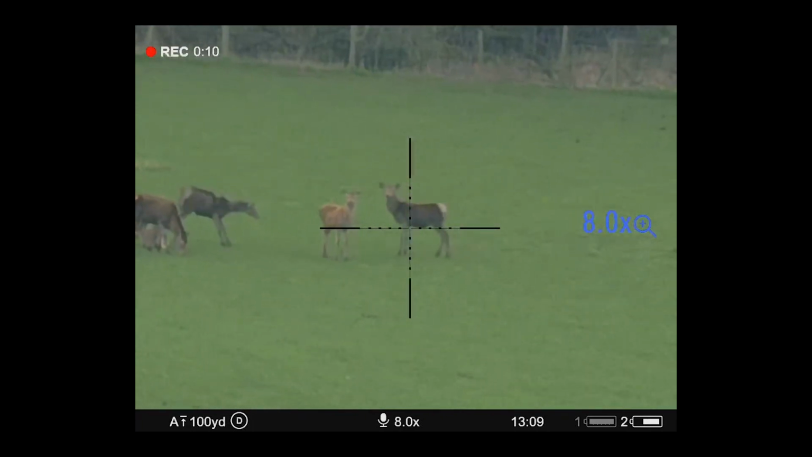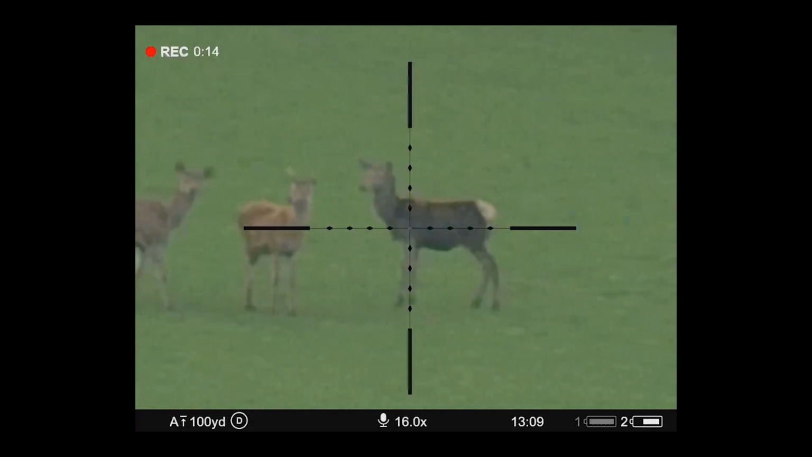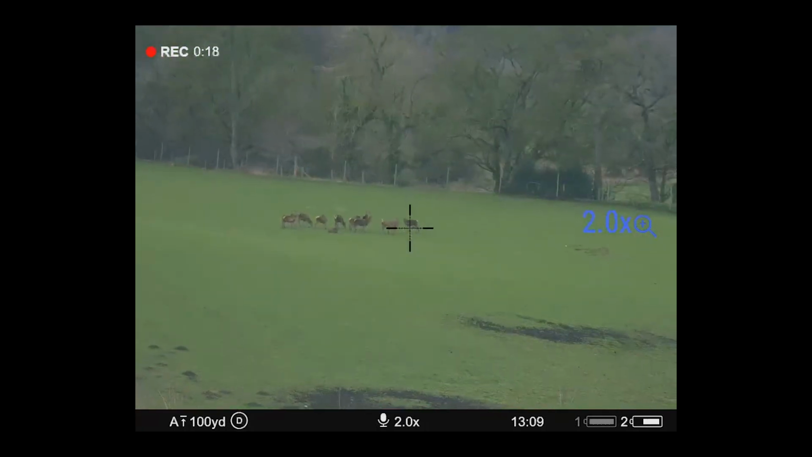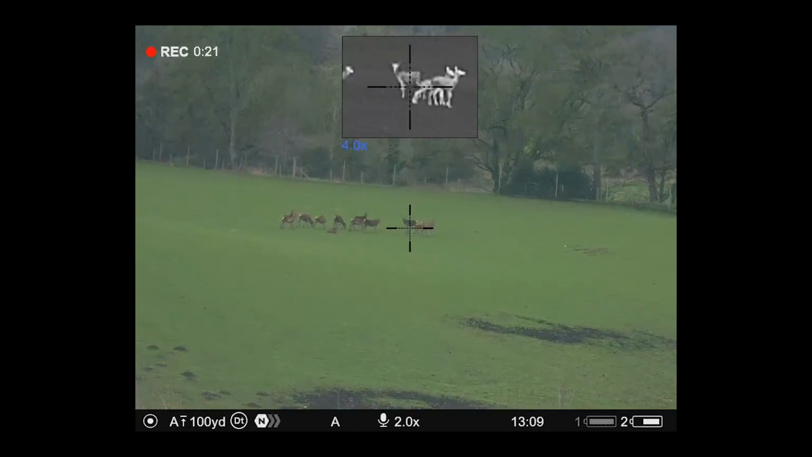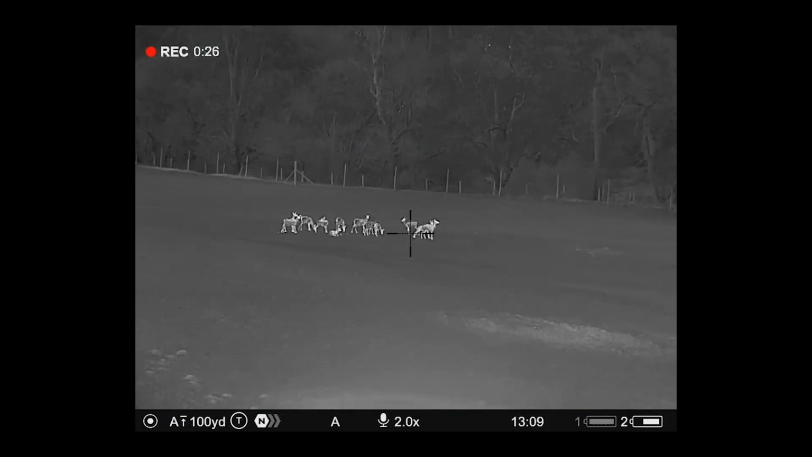Should you see that golden daytime Charlie, you can deal with him, or you could just deal with the thermal as well. It's good to have the ability to flick between identification in day and night. You know what I mean, especially if you shoot around a lot of urban areas. It's like possibly seeing a cat sitting through a hedge or anything like that. You can identify really well. So yeah, cracking scope. Cheers.